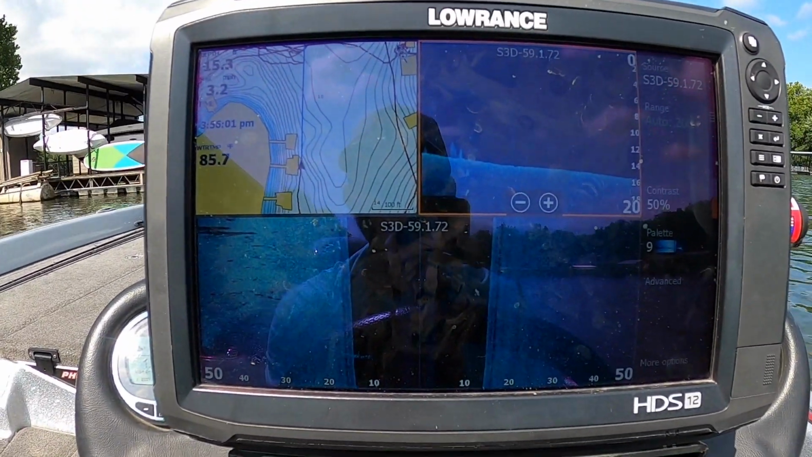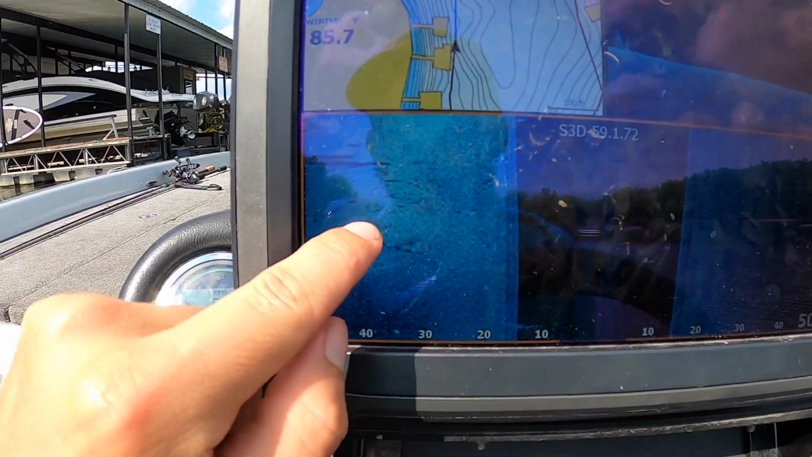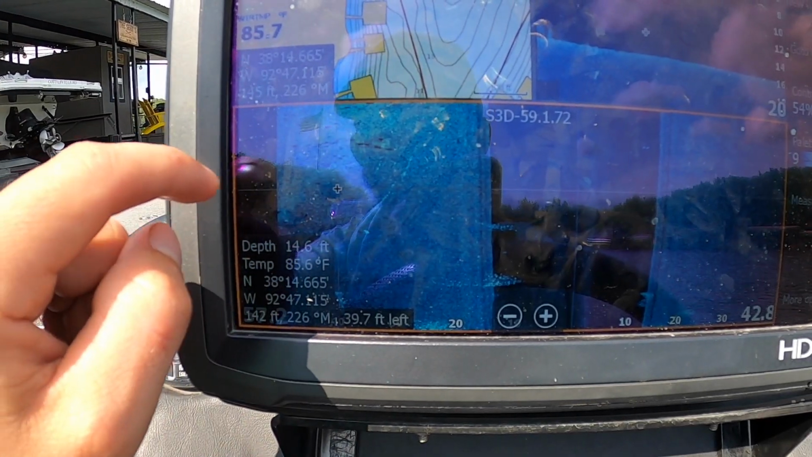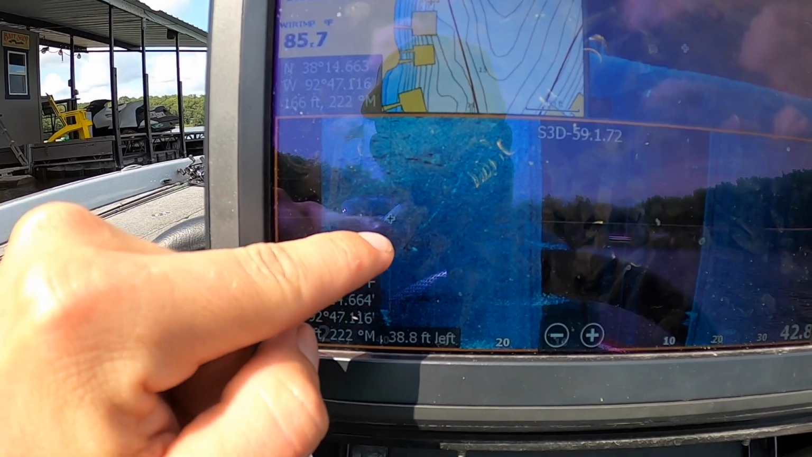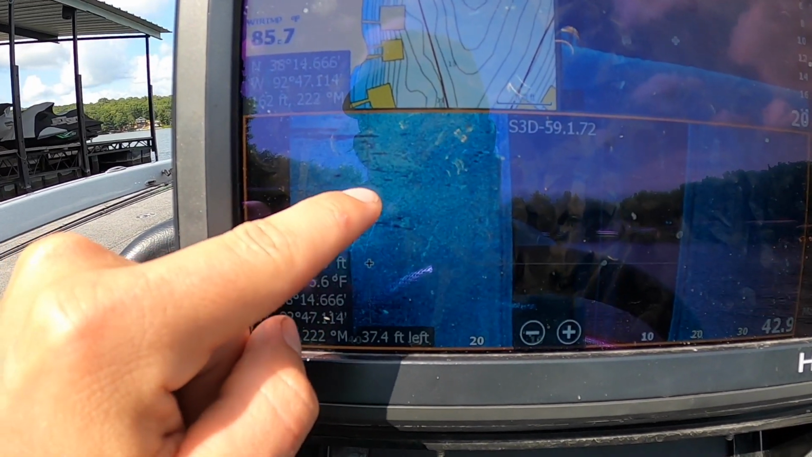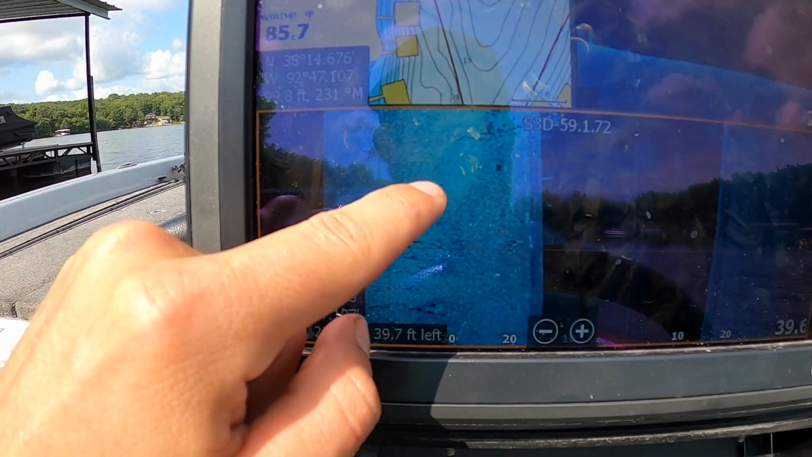Okay, now I want to show you this. Here is a little bit of a bottom change right here. You can see it goes from pretty mucky bottom, same depth, but it goes from a much softer, darker blue. See how much brighter this gets right here? That is an indication of a bottom change.